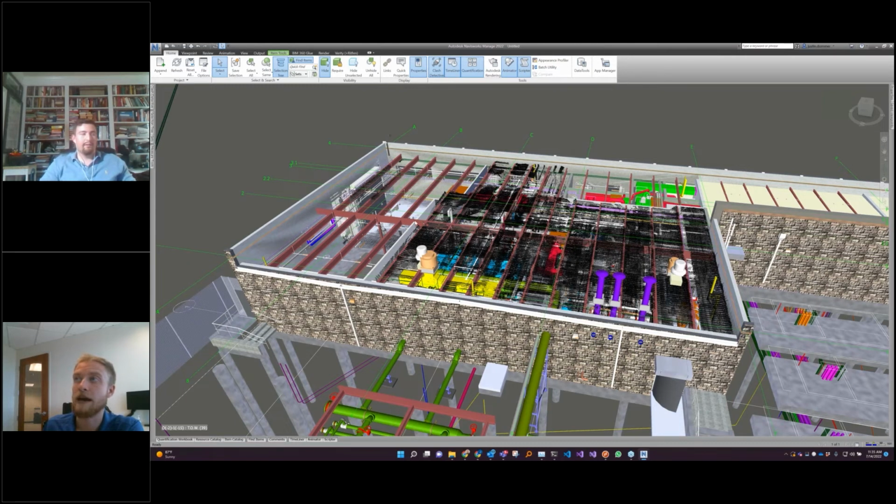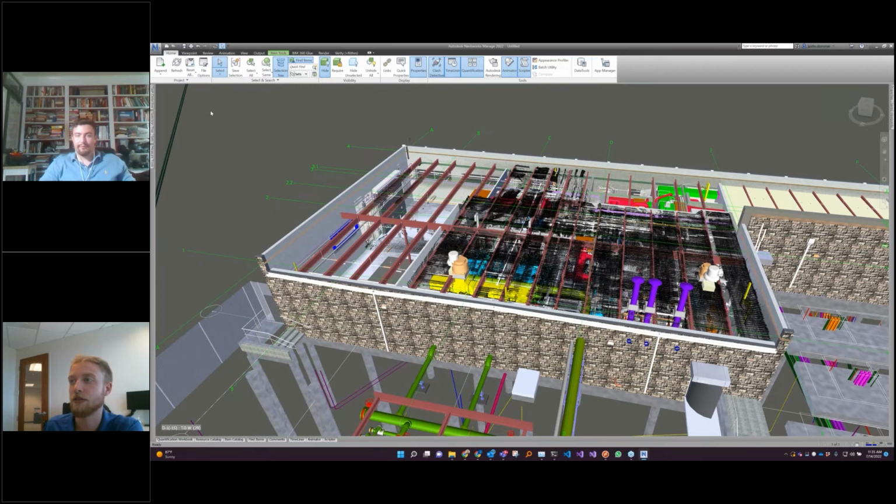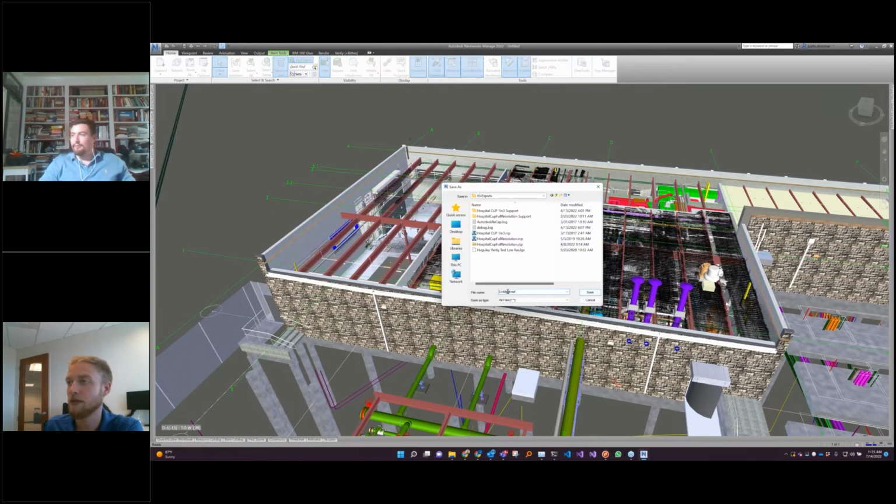At this point, we haven't saved this, so we need to save the project. You hit save, and this creates what's called an NWF, which is the project file for Navisworks. I'm just going to make this a temp, I'll just say demo.